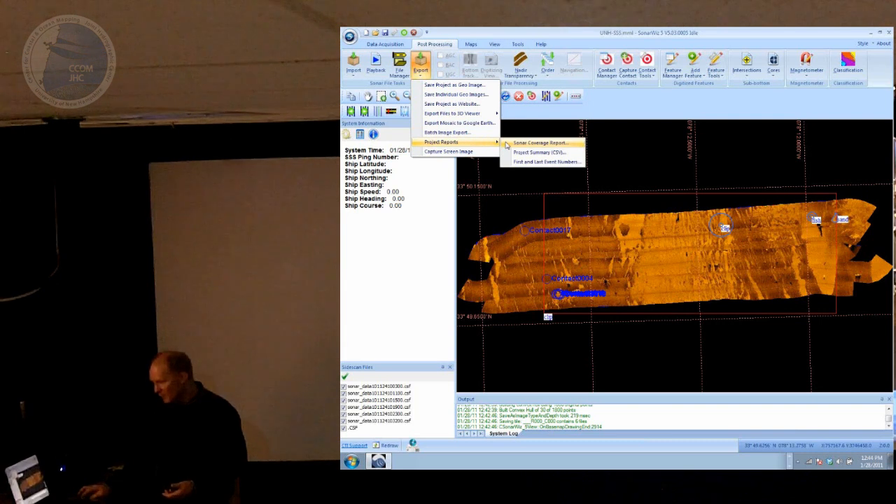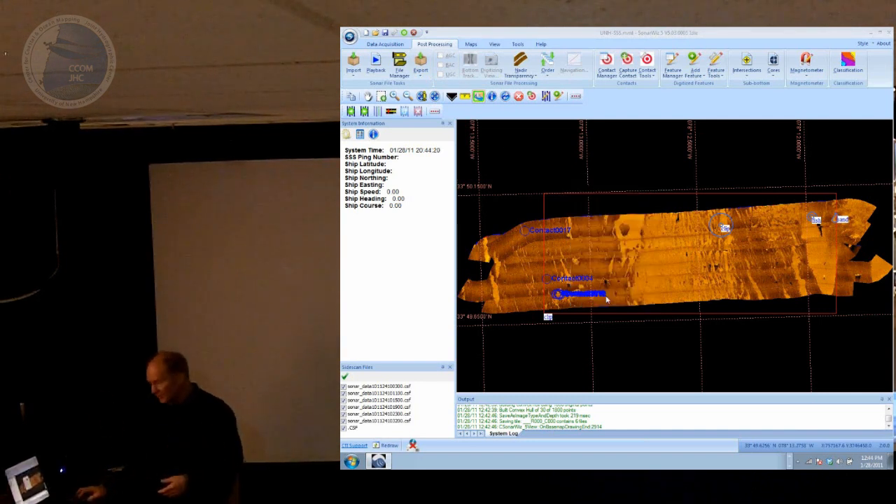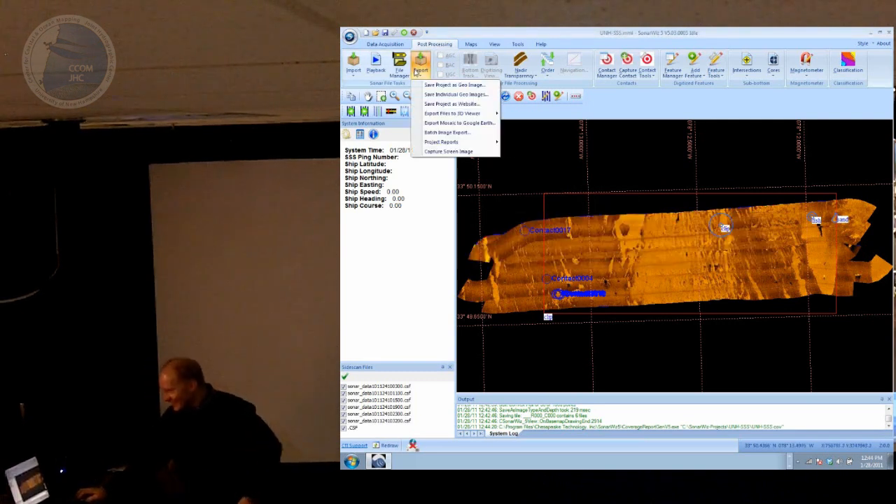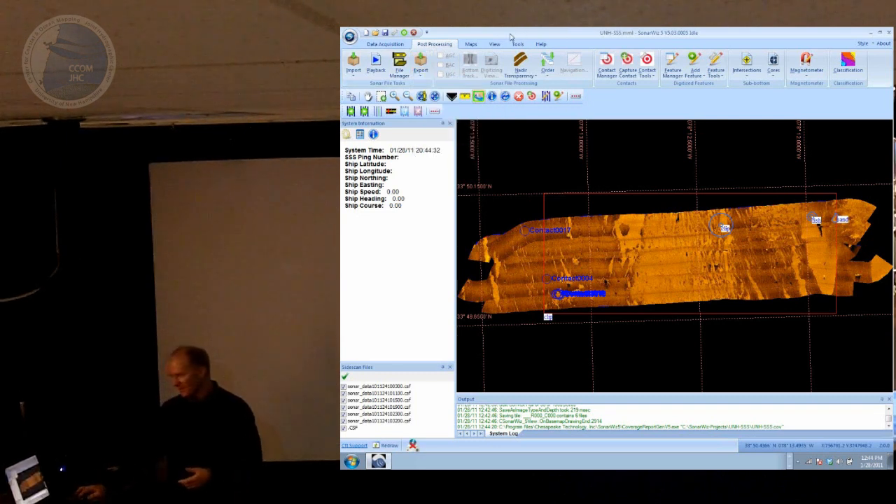The project reports, we've got a few different project reports. Here's the coverage report I mentioned. This allows you to make a color-coded map of all of your data that shows how much area you covered. Again, in the interest of time, I'm not going to show that one. Oops, I guess I am going to show it. So again, there's lots of different outputs from SonarWiz, and there's a lot of stuff that you can do with it that I'm not going to be able to get into just by lack of time here.